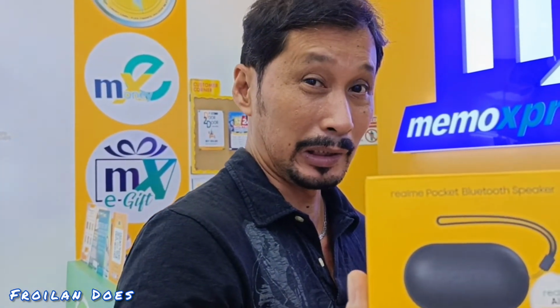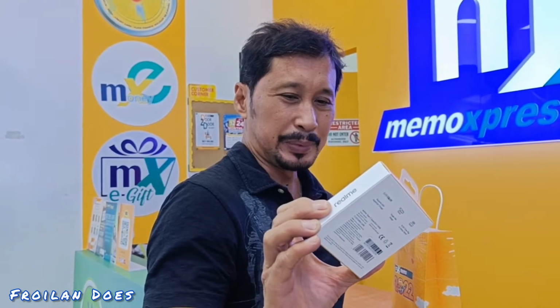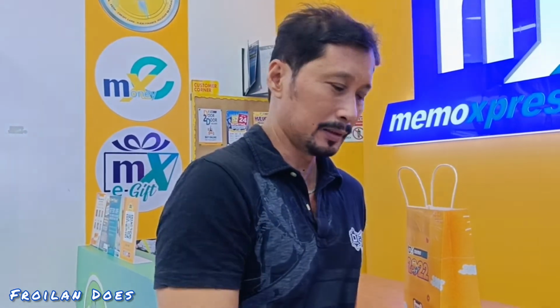Wow! Turn it on. Speaker. USB. Type-C. And zoom on mobile game. This one can record or wireless.